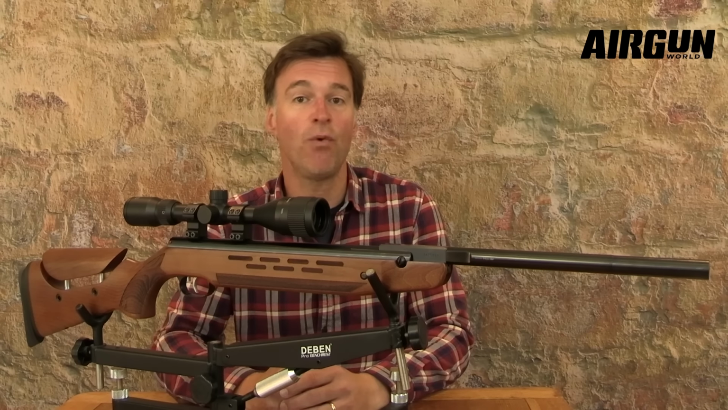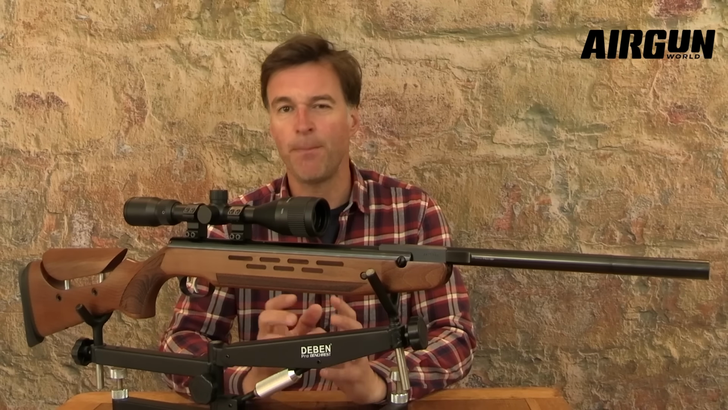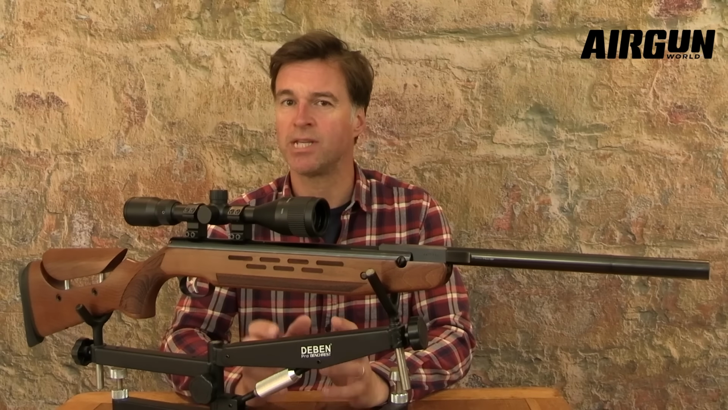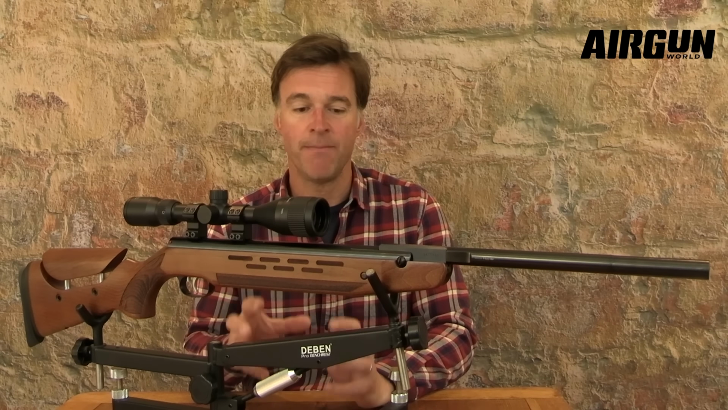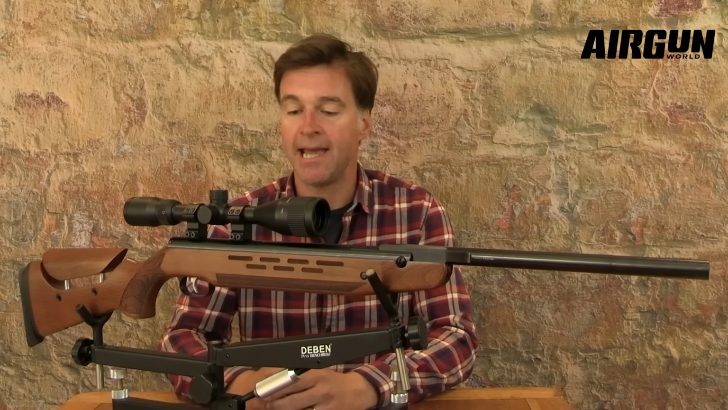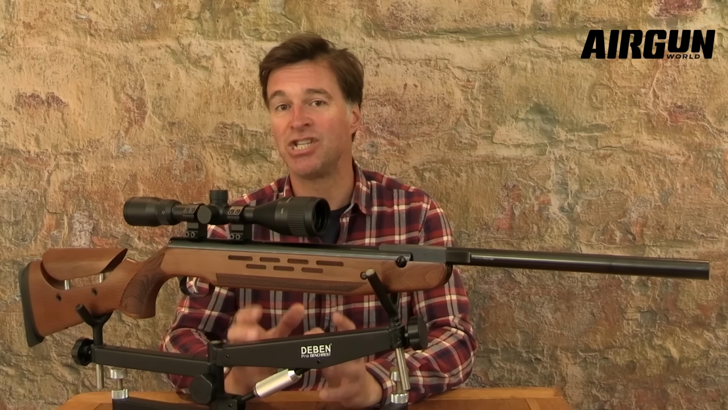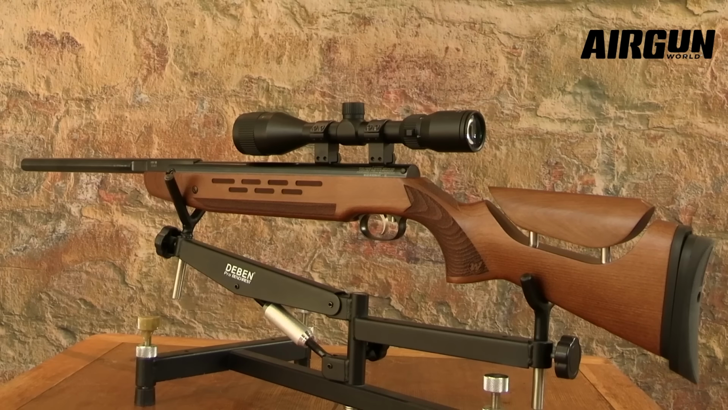It's 104 centimetres long before you fit a silencer, and it weighs a pretty substantial 3.6 kilos. Now, that bit of weight is actually no bad thing because it helps to soak up this airgun's pretty modest recoil. Apart from being brilliantly engineered, the HW98 is also a really nice looking airgun, and it has the styling of a traditional sporting rifle.